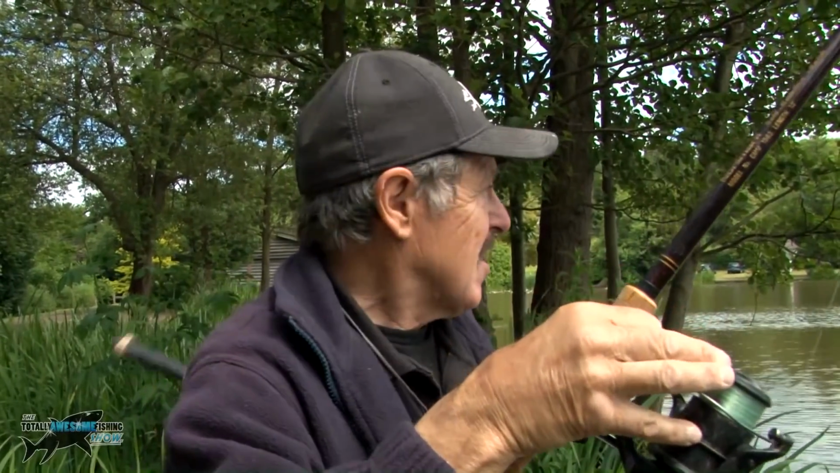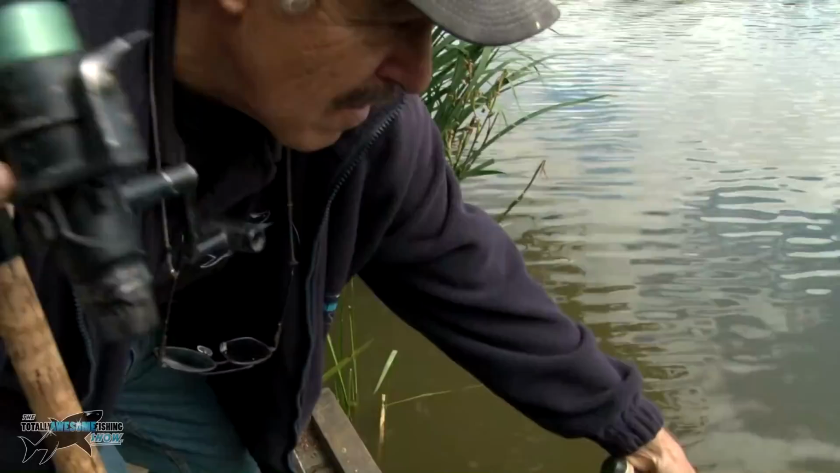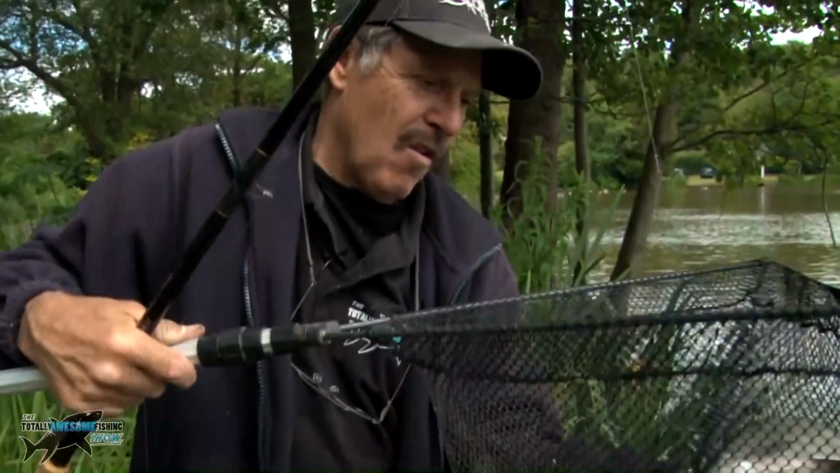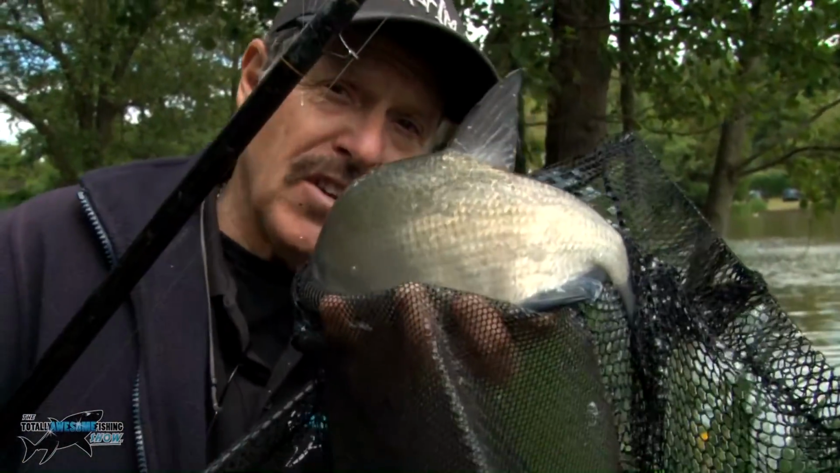Well, there we go. Mike lost that fish earlier on. That was on a feeder just next to me, and that possibly was fish that we saw marking on the sounder there, because I've now got a very small bream on here. Not a big fish, but I'm float fishing, and hopefully we get it in the net, be able to show it to you. There we go. Not a big fish at all, but target species achieved.